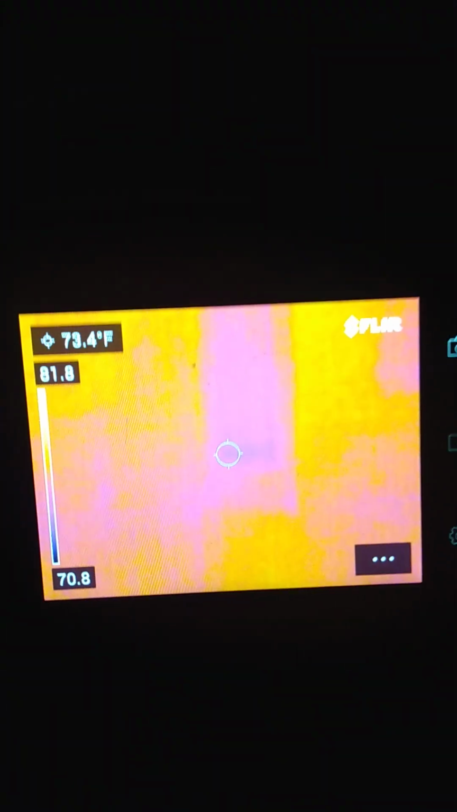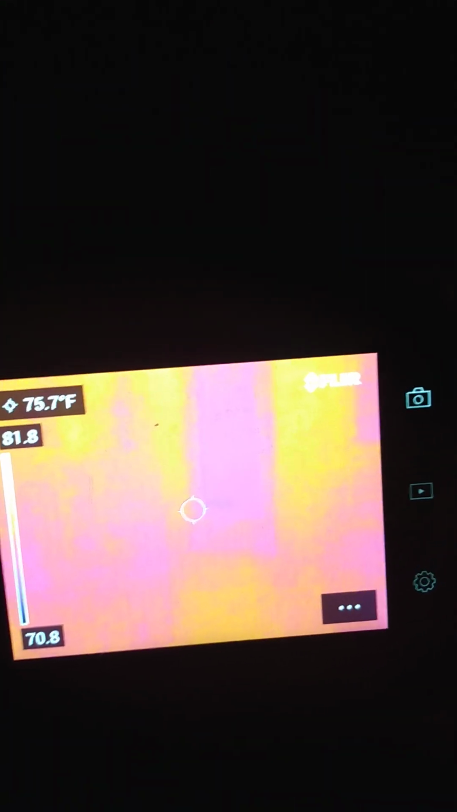Does appear to be cooler. See that right above where I have the arrow pointed, it looks like a colder area. It kind of went out white out on me. A colder area there.